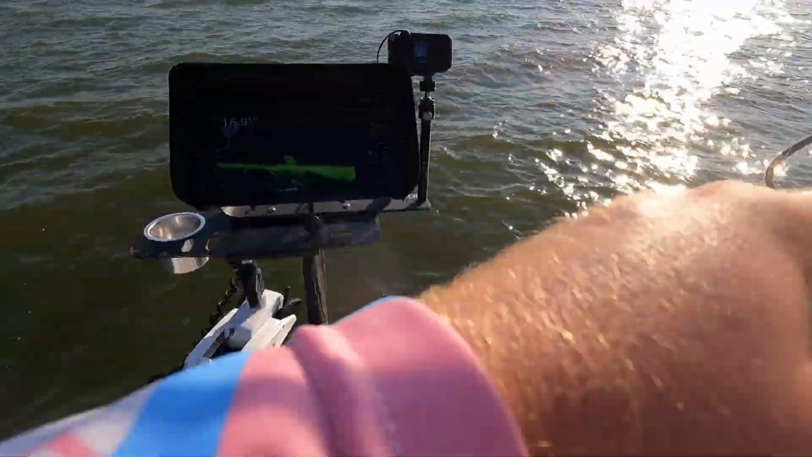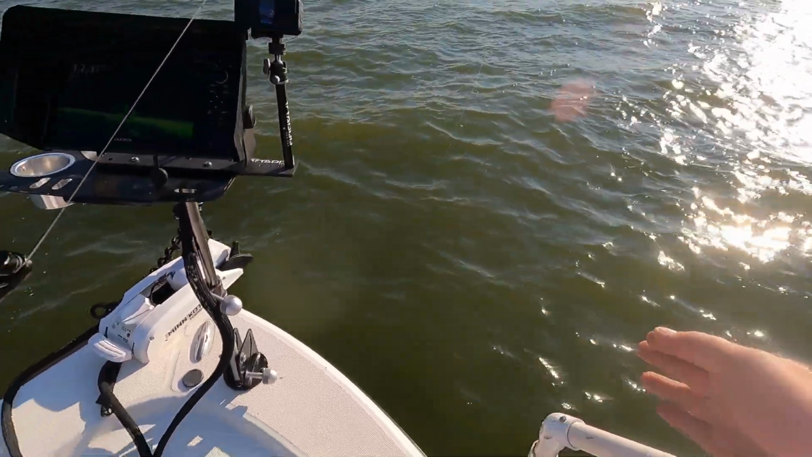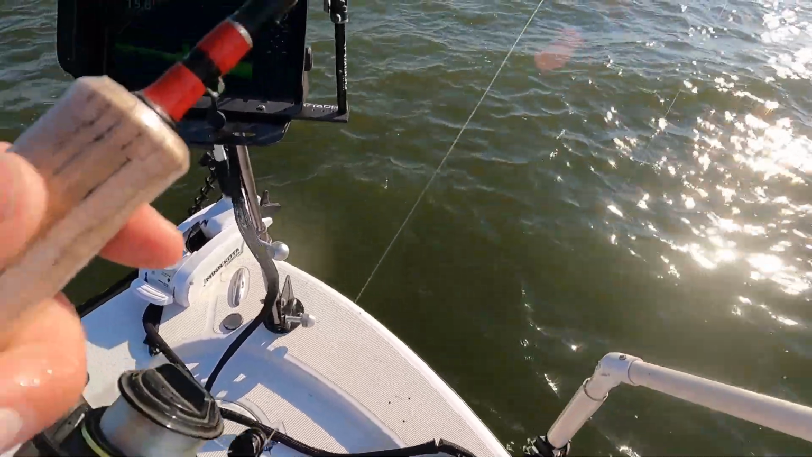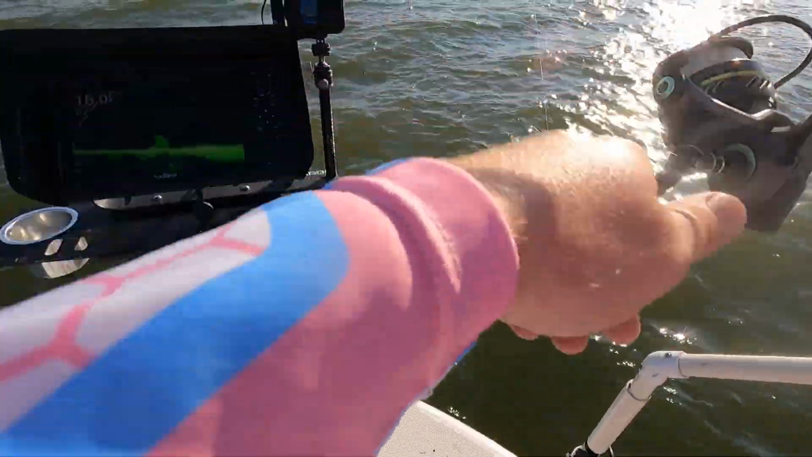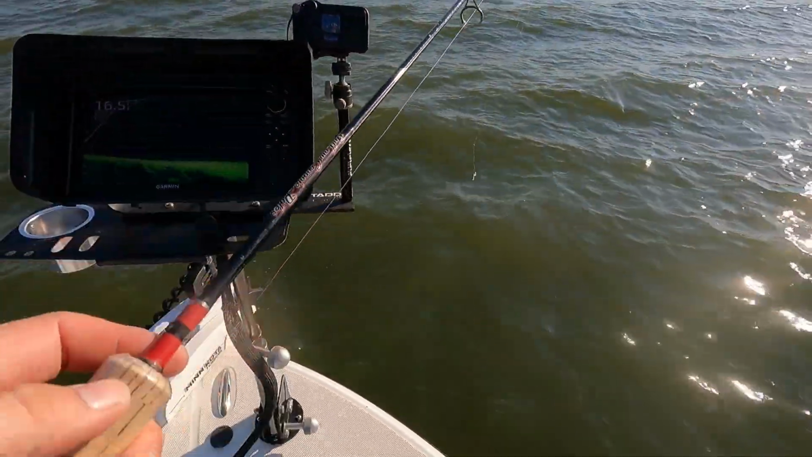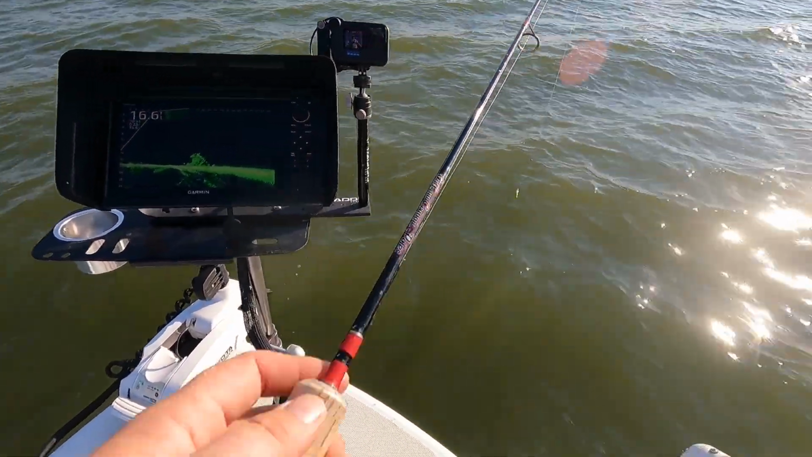Now, this is the drift I'm talking about. See how that pile's made its way back to the left side of the boat there? So I'm going to give her another click. Boop. It's a constant song and dance. The more wind you have, the more frequently you're going to have to hit these buttons, okay?